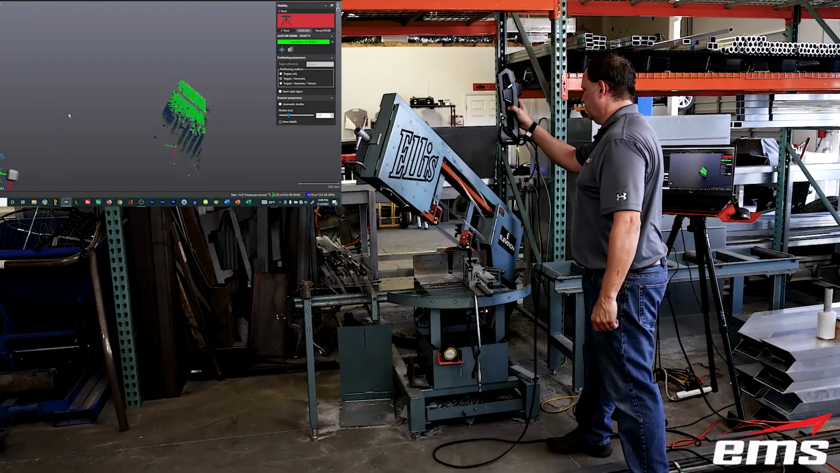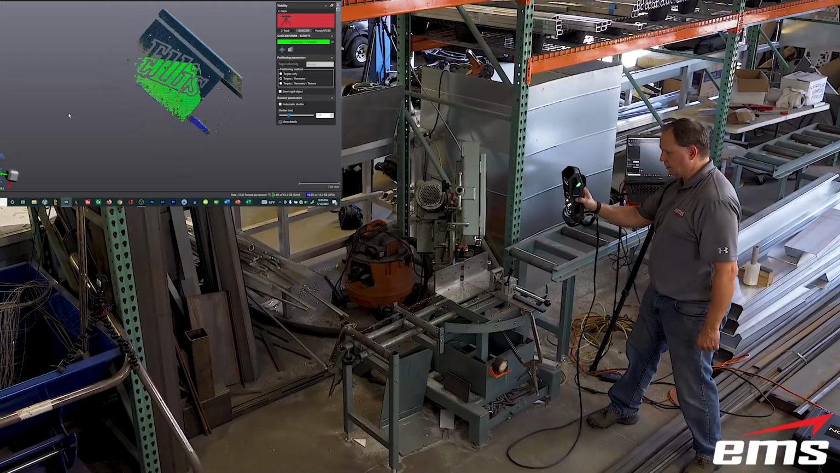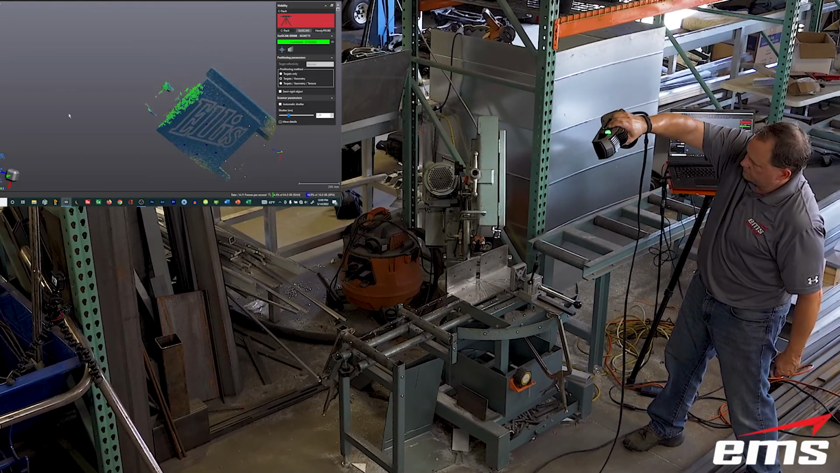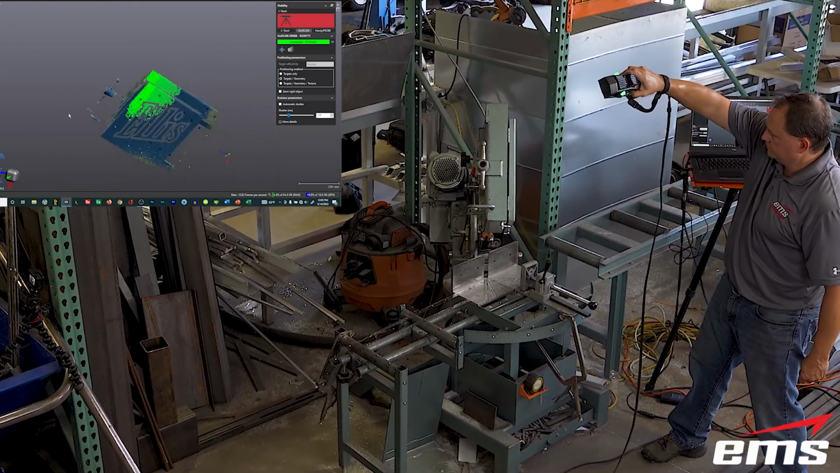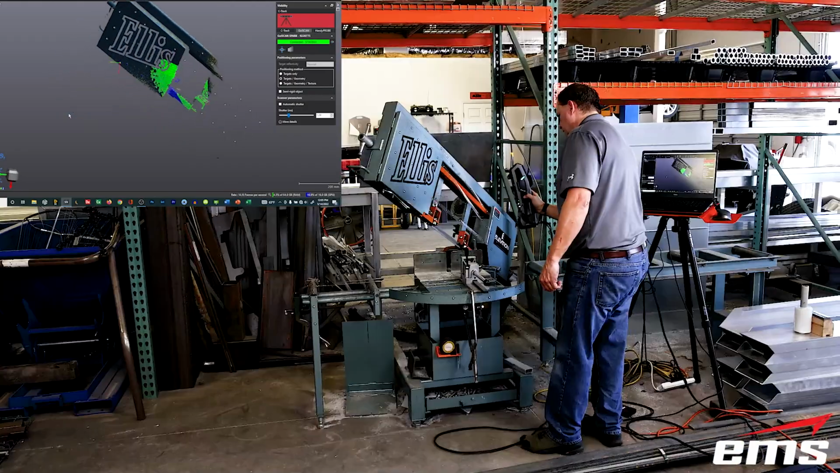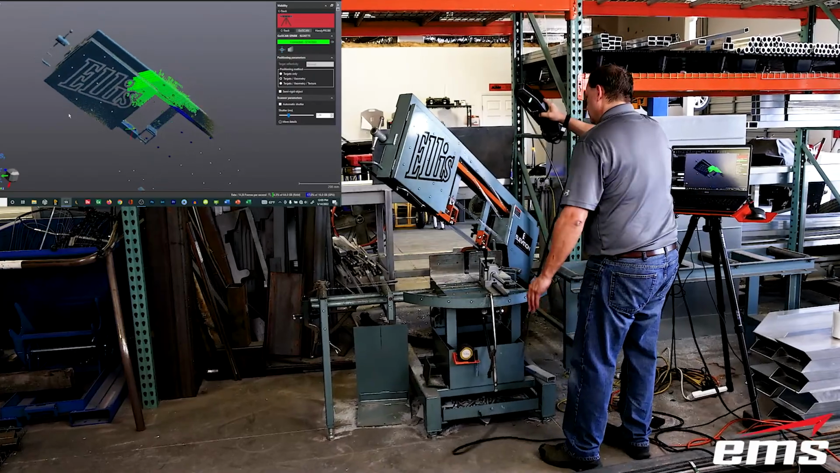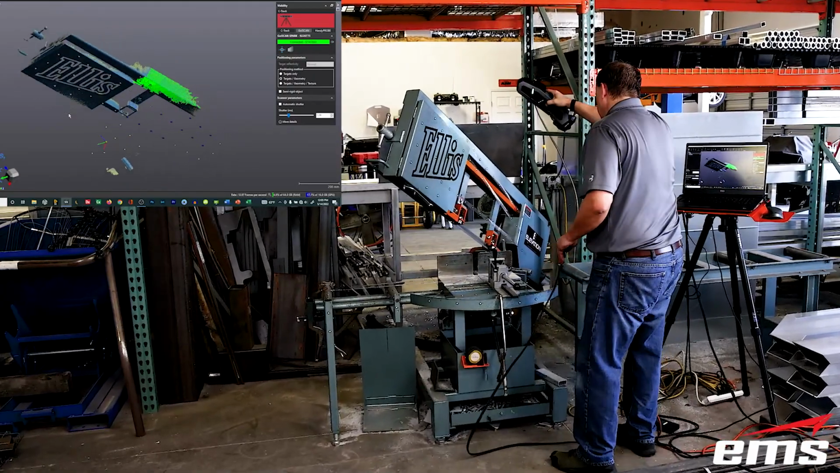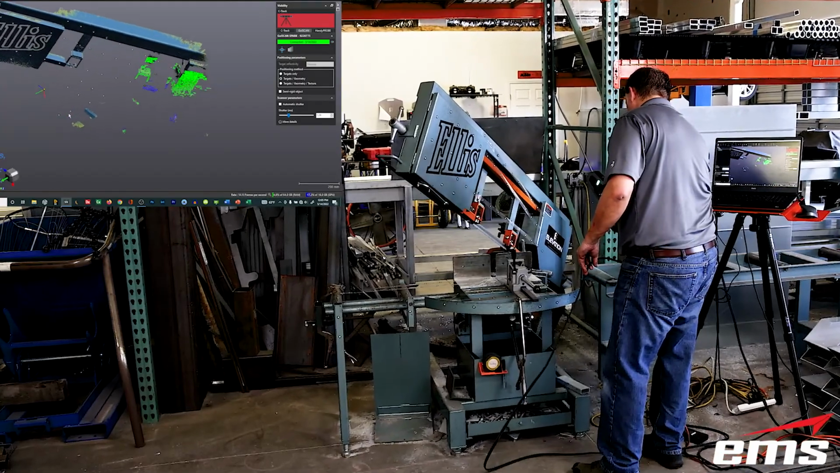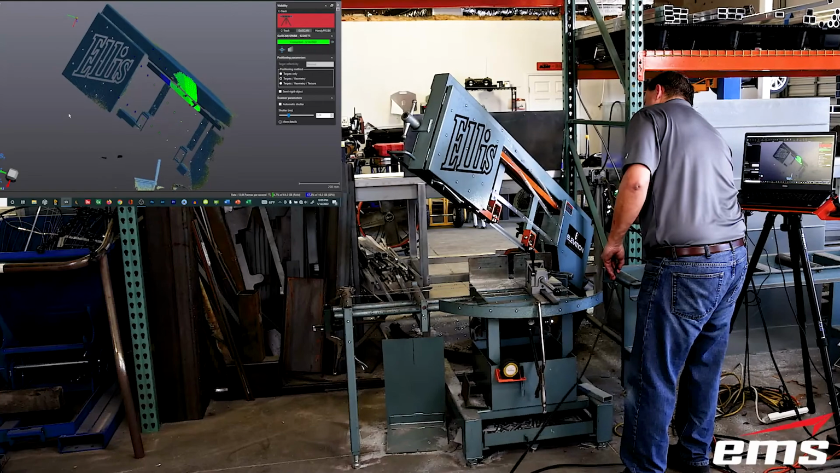And then we're also using magnetic targets. Magnetic targets are great because most of this machinery is metal and you can quickly throw them on there. So it's not that you couldn't scan this without targets. It's just going to make it a lot faster because it can track better with having those targets. So it's using a combination of geometry-based alignments and targets to scan this. And it only takes a few minutes to put the targets on. And then we just move around and 3D scan it.